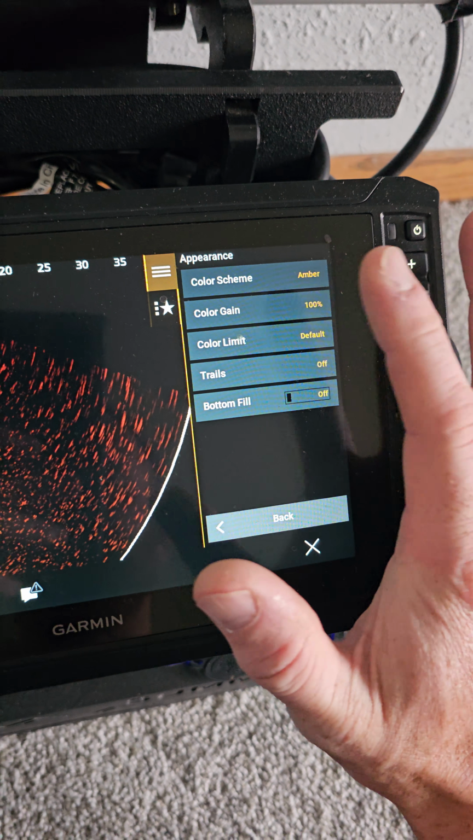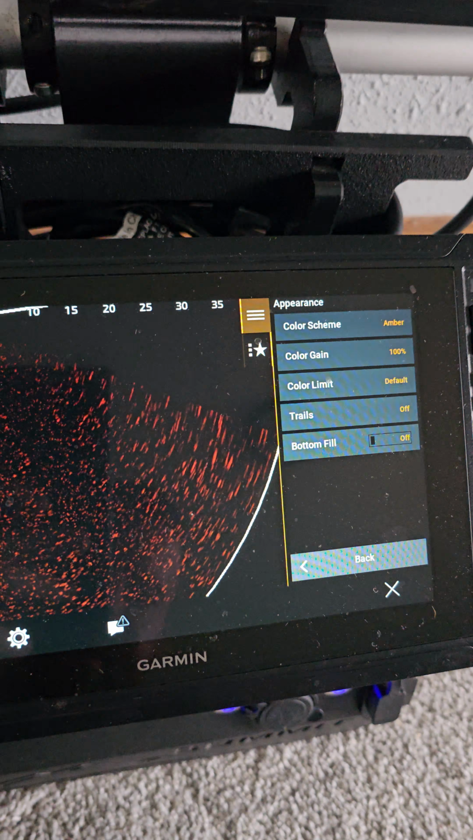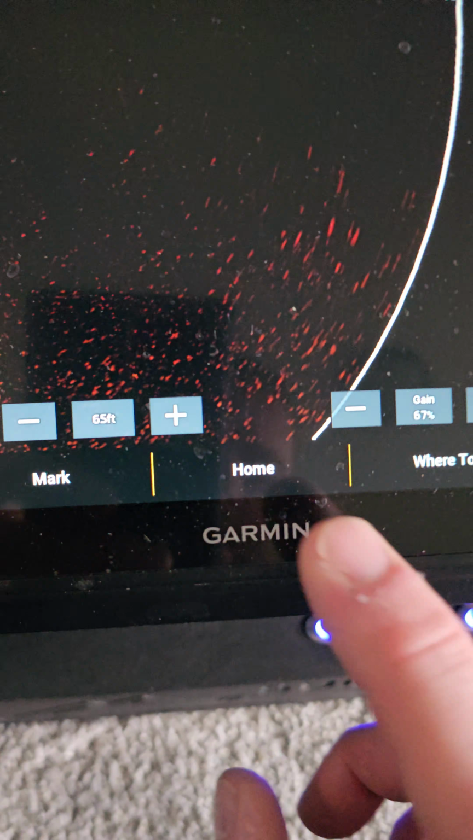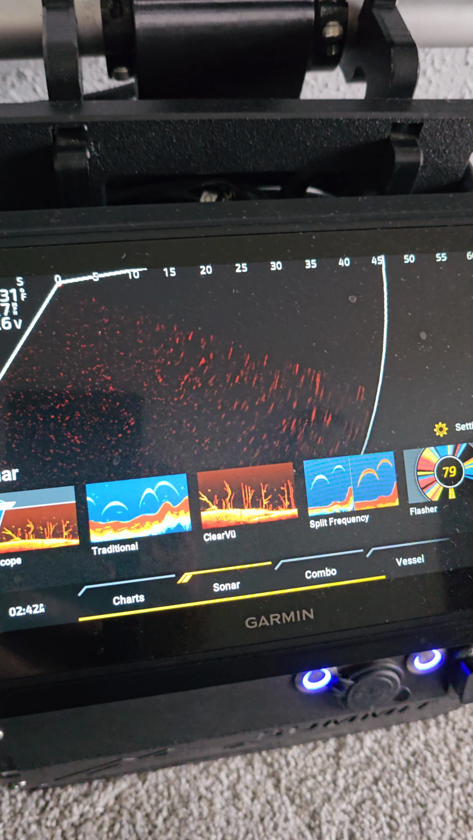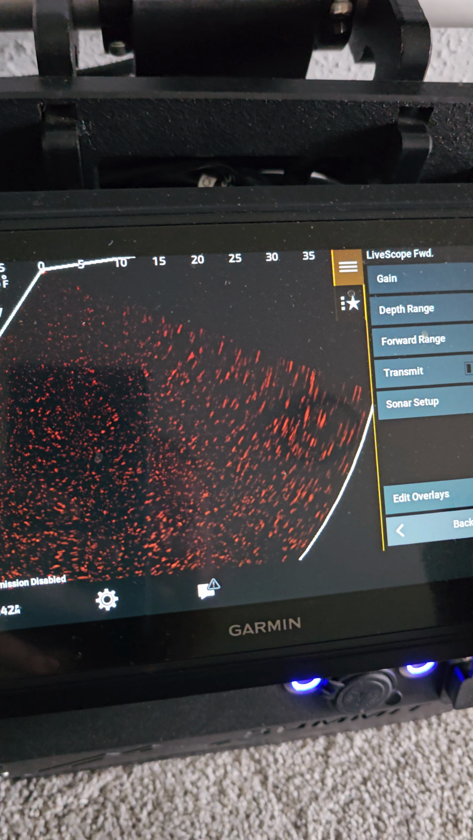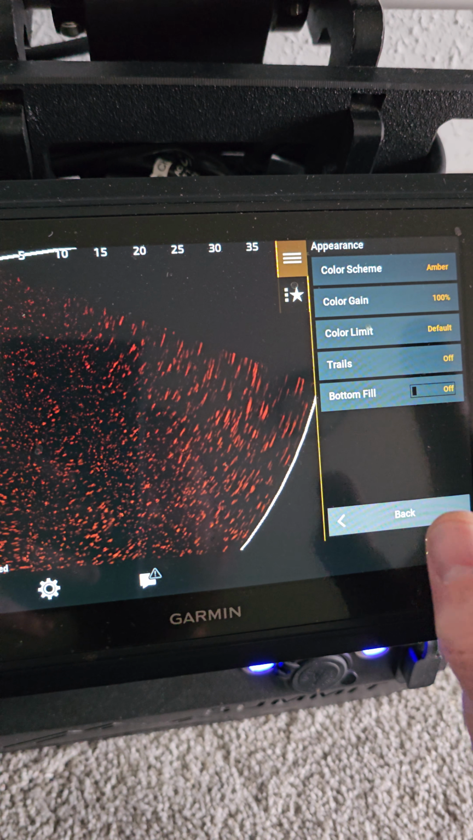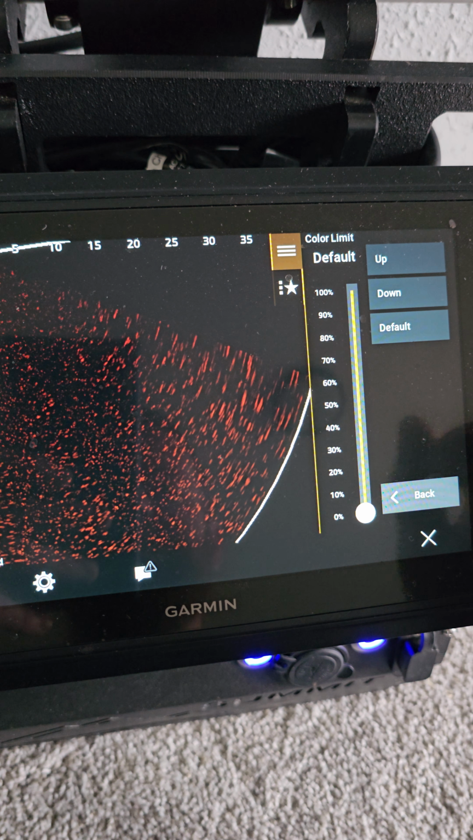Color gain, I run it at 100%. When you put your color gain at 100%, you can back your gain off, and the colors really pop at you. That's my opinion. Someone may argue that that's stupid, but I run my color gain at 100%.